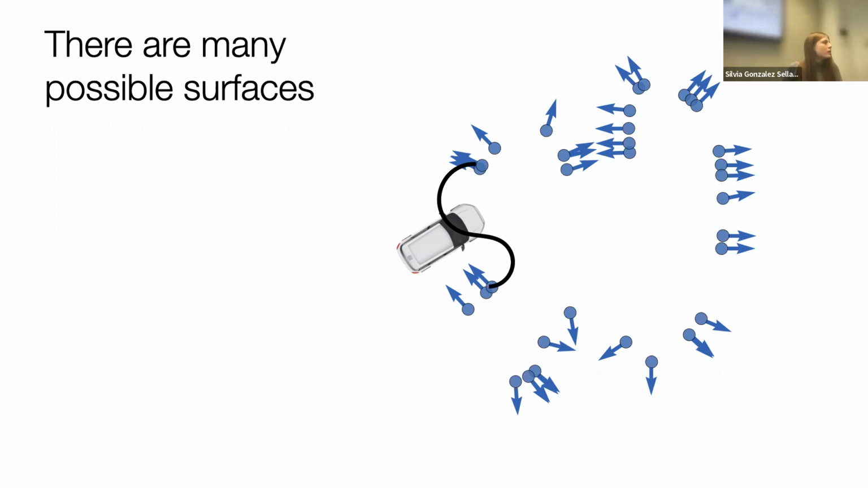Got it. Do you have an assumption on the topology of the surface? No. Like, is it watertight? Oh, okay. Just asking.